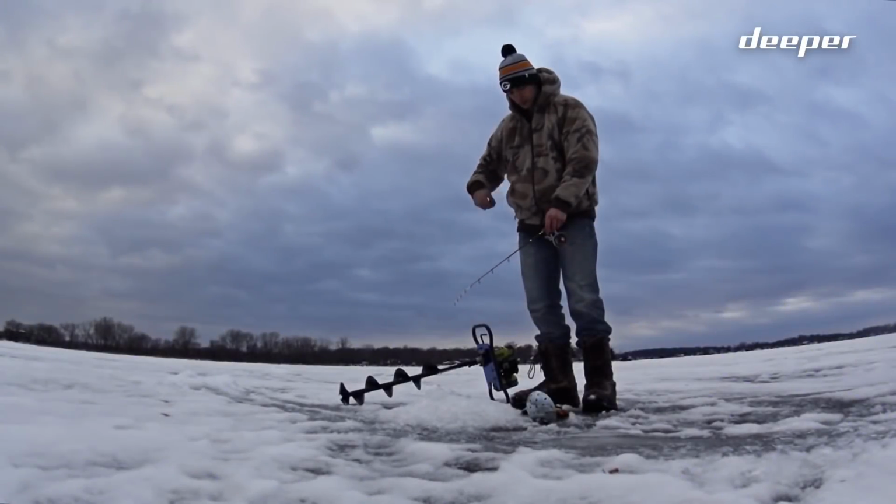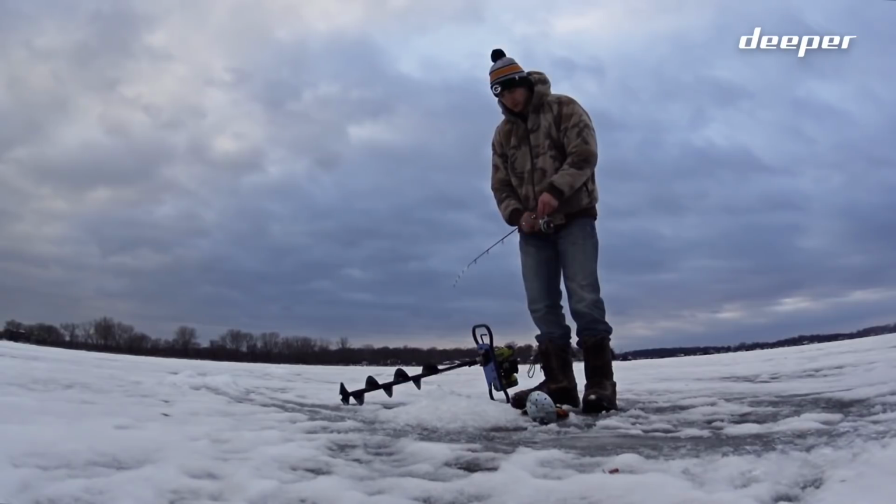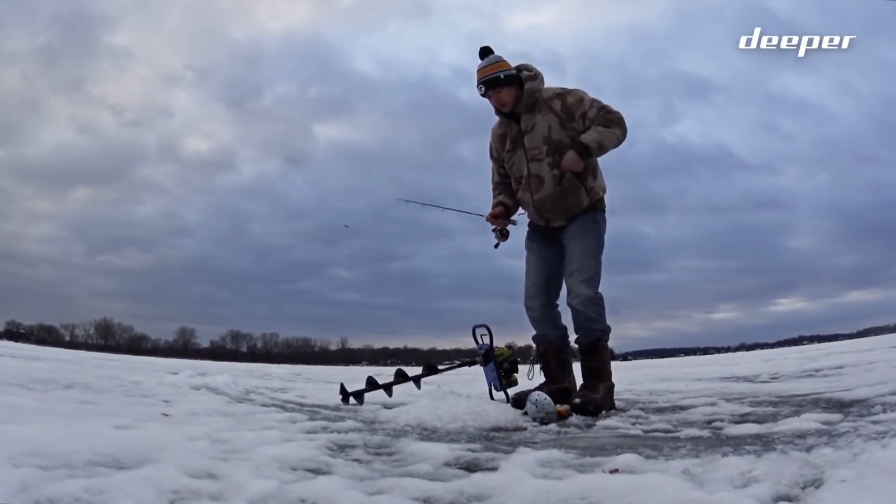Because of the small size, the Deeper is great for early or late ice mobile fishing. You can fit it in your pocket and walk onto the lake with an ice rod in one hand and a pail in the other. When you start fishing with thick ice, that advantage becomes less pronounced.